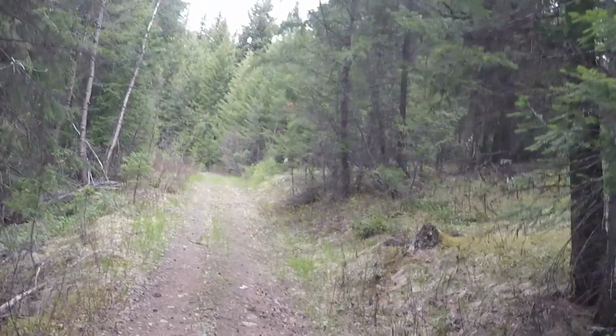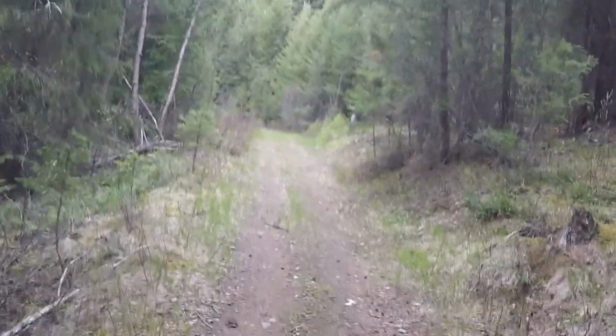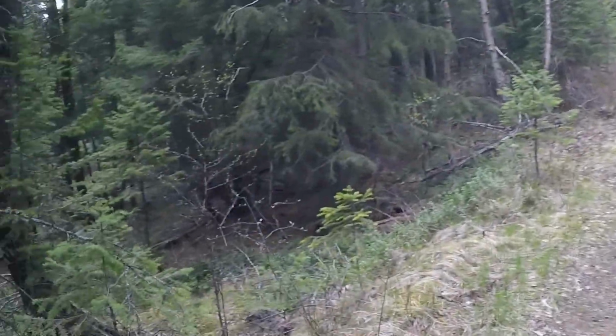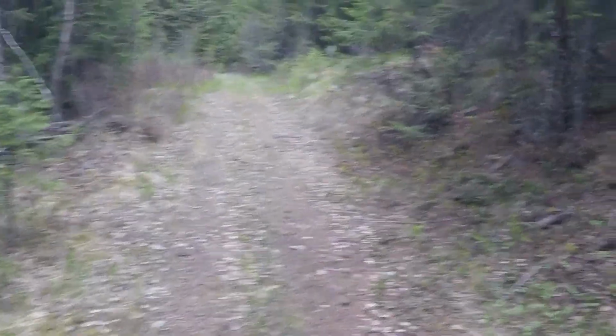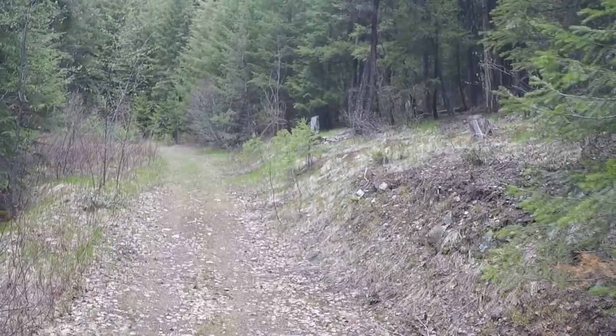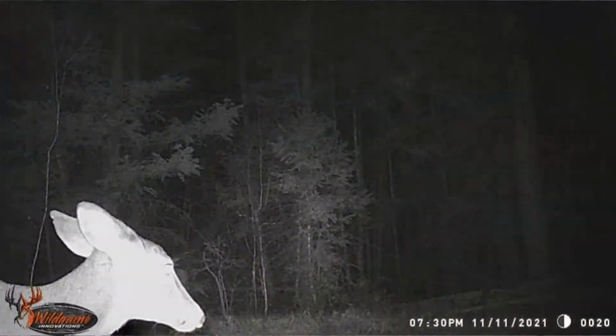So let's take a look at what we were seeing. I took a quick look at the footage. Now, we put everything on photos. I found that I like the still images better than the video. Videos were pretty short, so we used video last year. This year we used still photos. And yeah, it turned out pretty good.